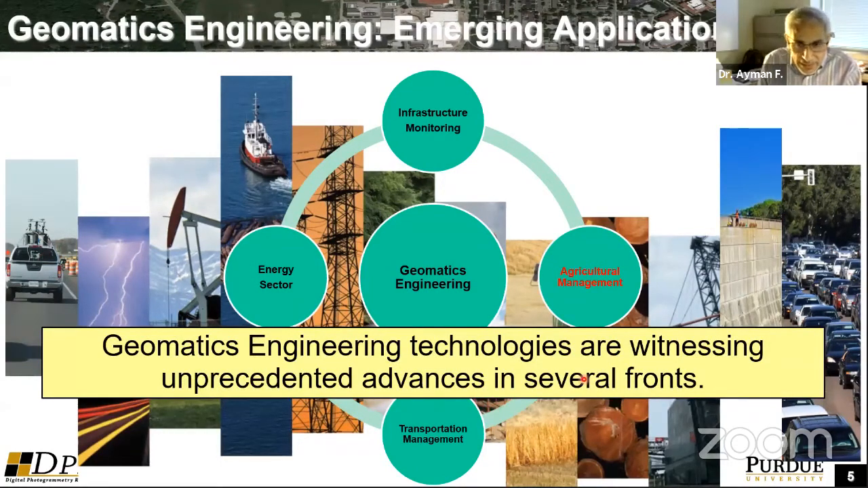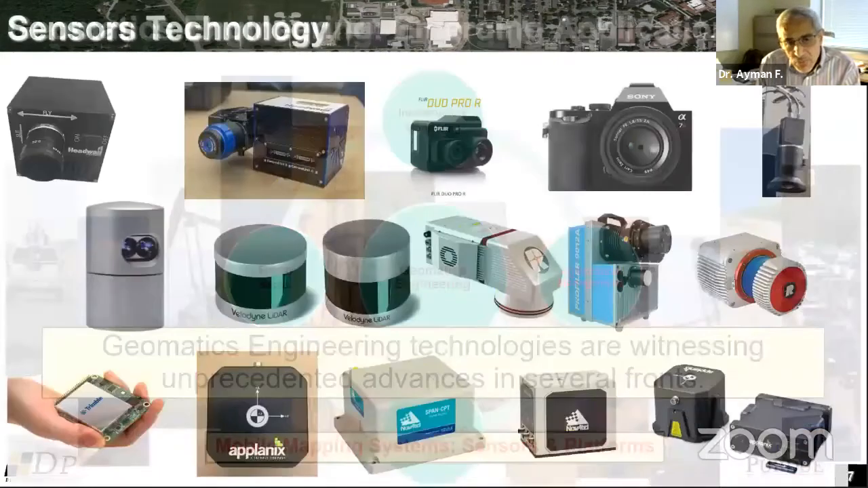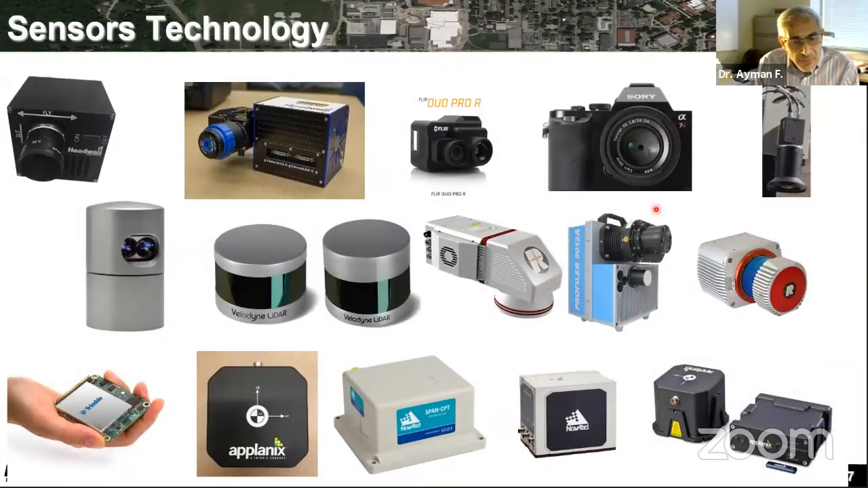The reason that we have these emerging, maybe non-traditional applications in geomatics is that we have unprecedented advances in several fronts within the geomatics field. And I would highlight, or more or less focus on, what we call mobile mapping systems. There are mainly developments in the sensors and the platforms. So when it comes to the sensors, right now, we have low-cost sensors. They have good performance. They are smaller in size.